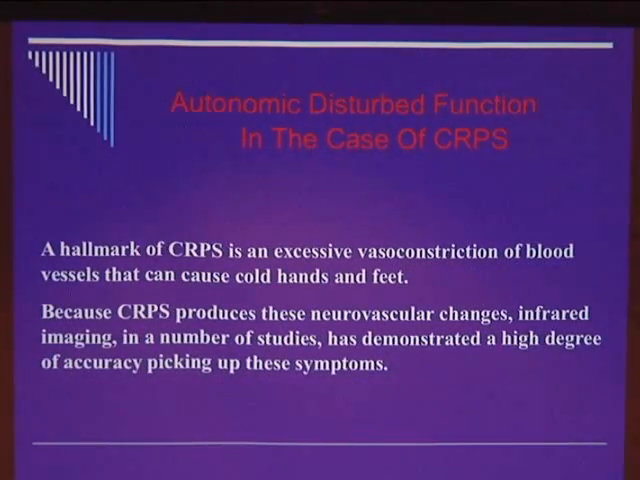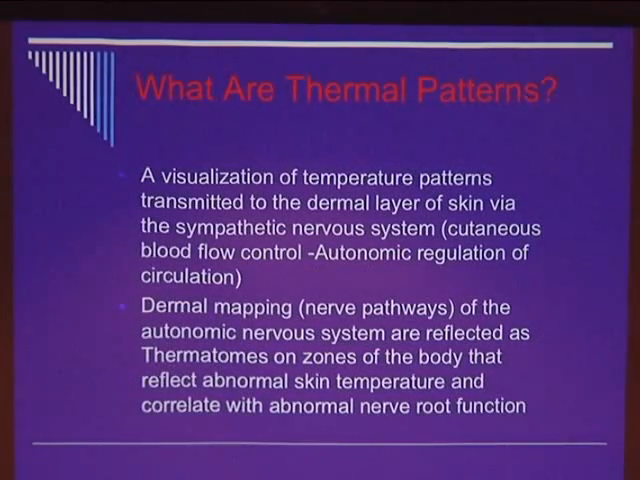And so in CRPS, we have excessive vasoconstriction of blood vessels that cause cold hands and feet, and because of those changes, I can pick them up thermographically. So what we have is thermal patterns. We don't have dermatomal patterns, we have thermotomal patterns. We have patterns of circulation that will give me asymmetry left to right or in adjacent body surfaces. It is illogical to think that the index finger will be 36 centigrade degrees and the palm of the hand will be 28. It's illogical because it simply doesn't exist in the real world.